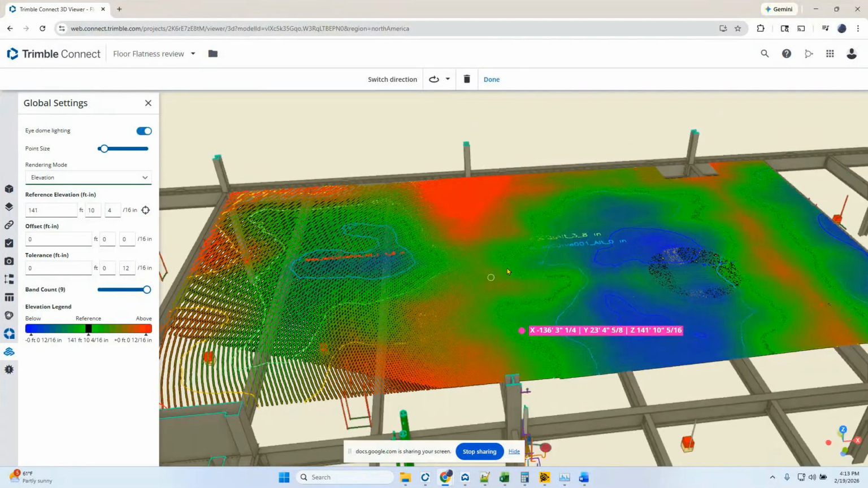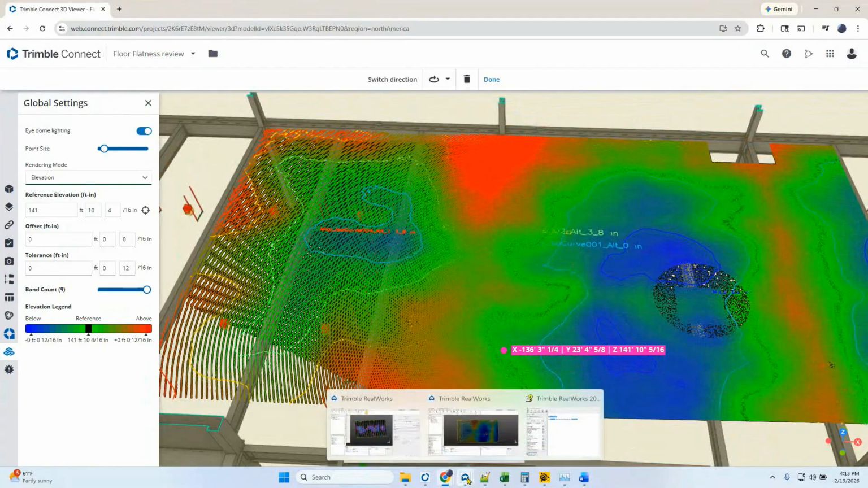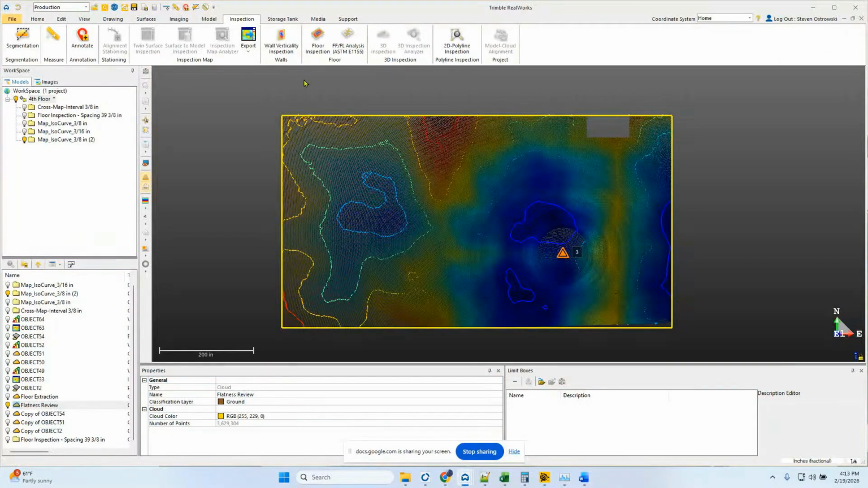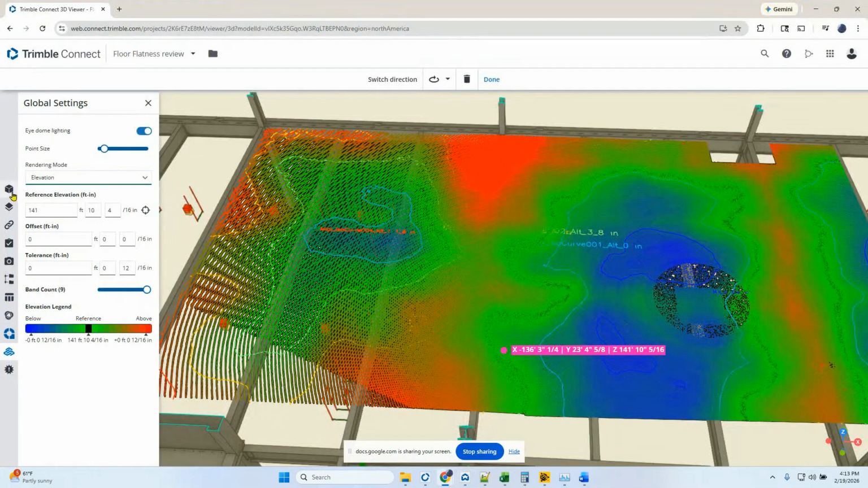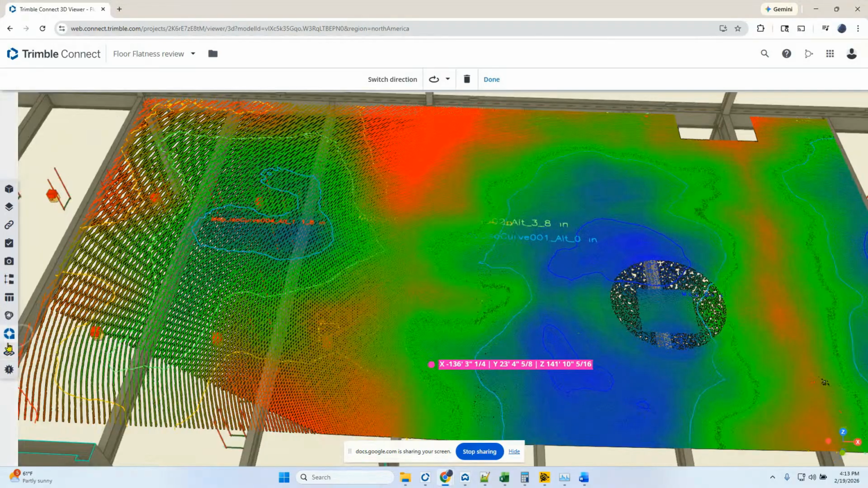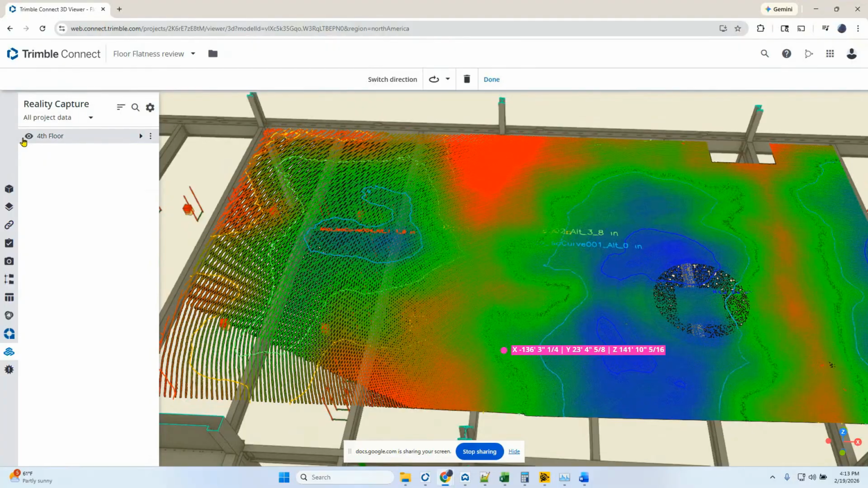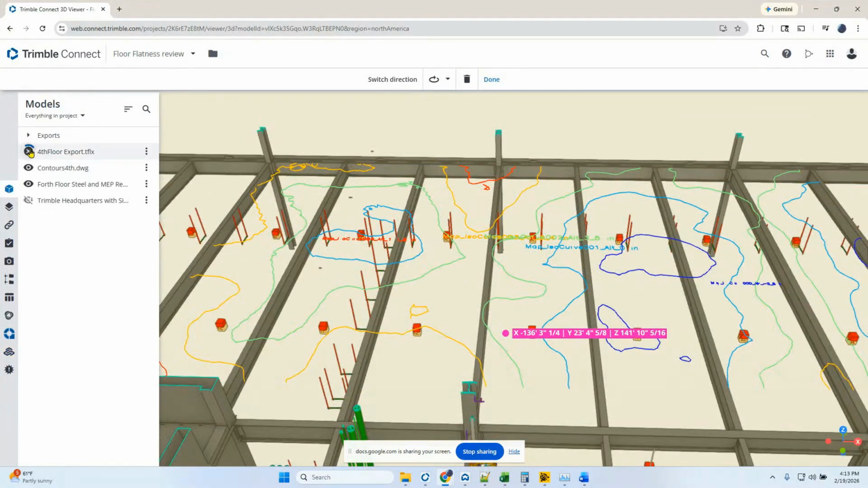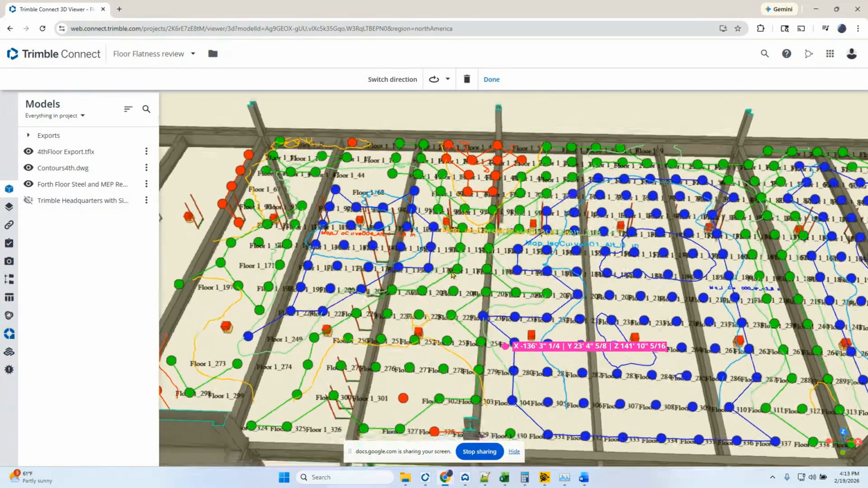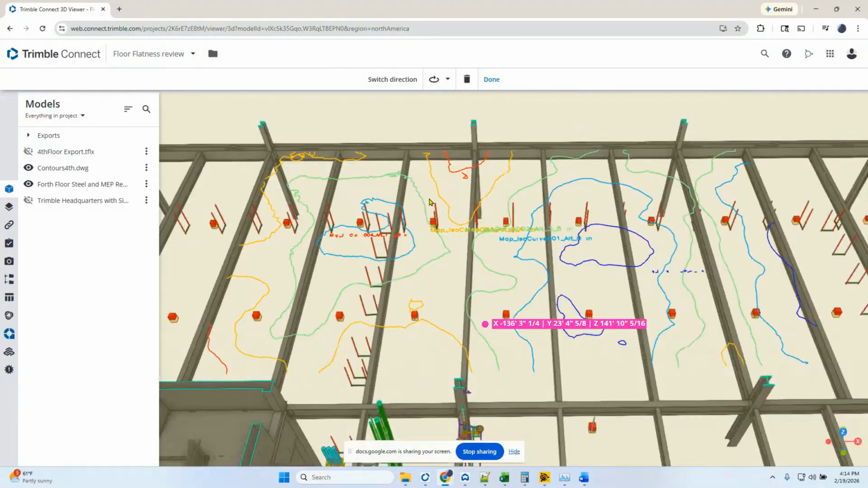So here is that data uploaded to Connect. You can see we have the scan data, which with the new release of RealWorks 2026, we can actually export directly to Connect. As well as if we turn that off, that's going to show you an elevation mode that we have here. But what we can also see are the contour maps of where that's at. And then I've actually brought over the field link points, so we can kind of use that too as needed. That'll do a sample of it.